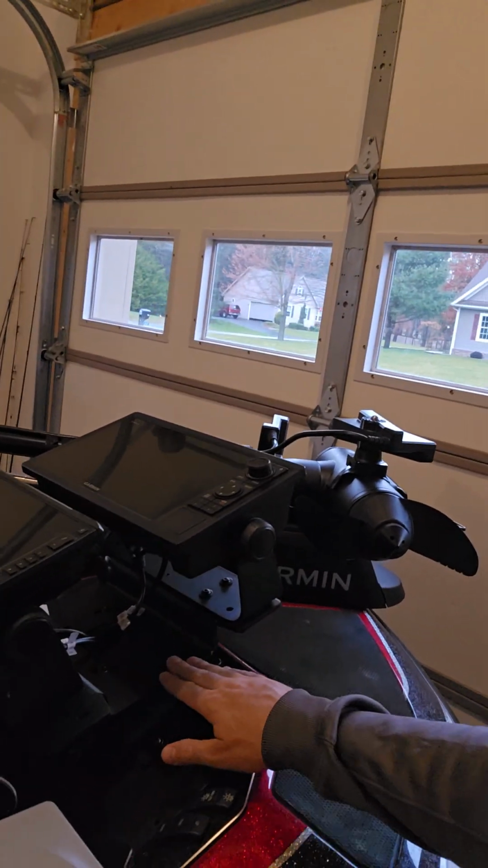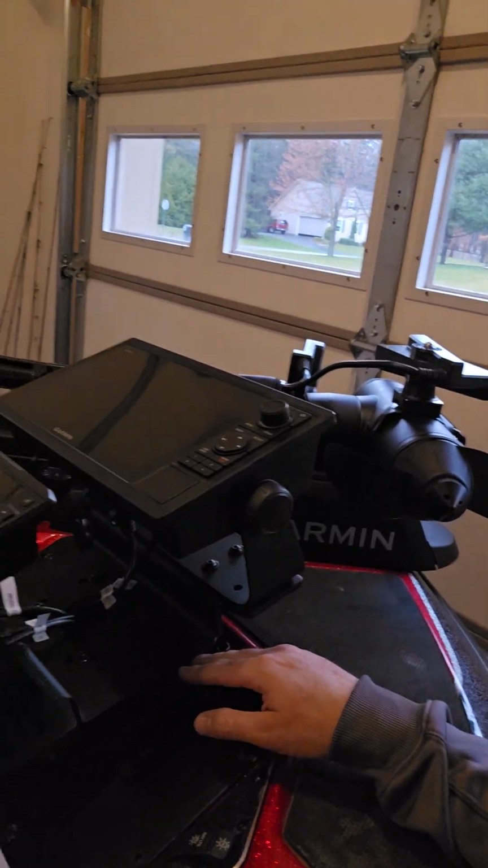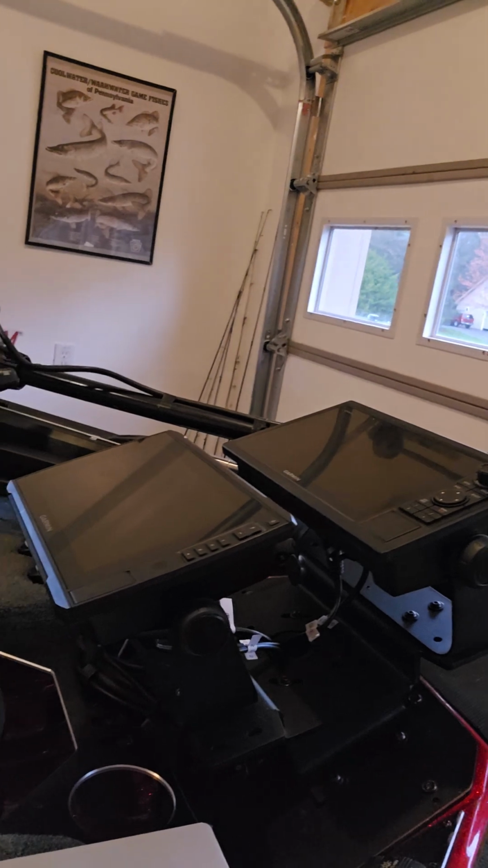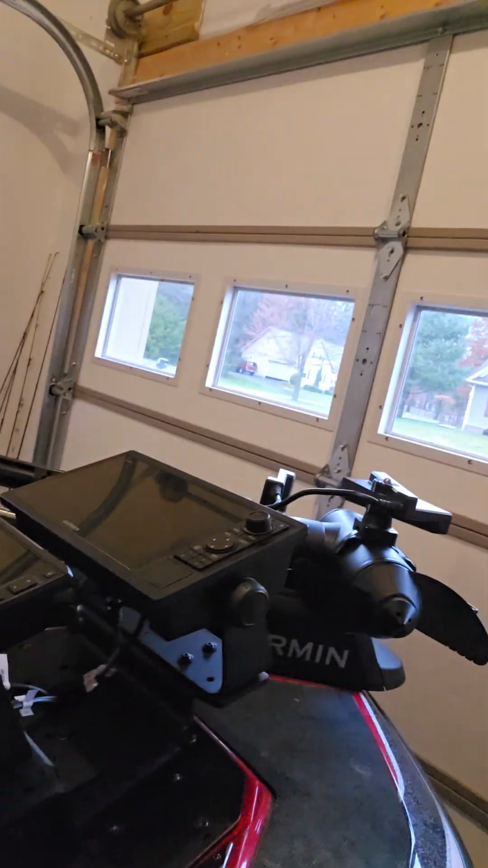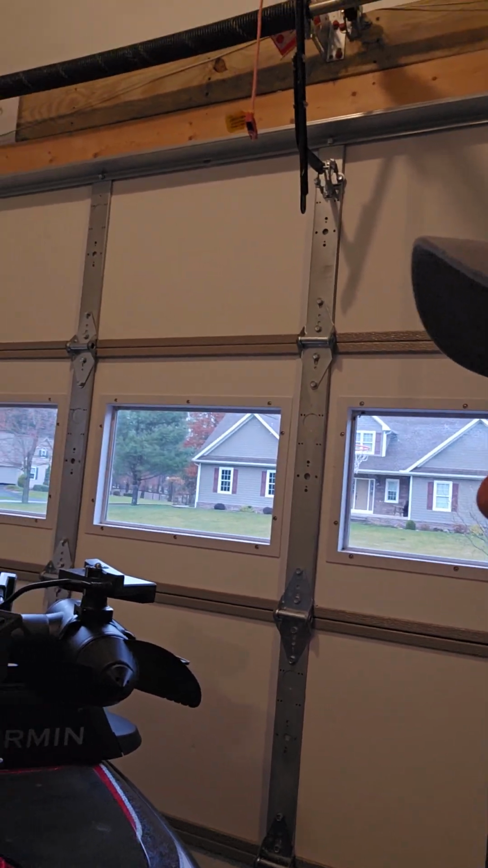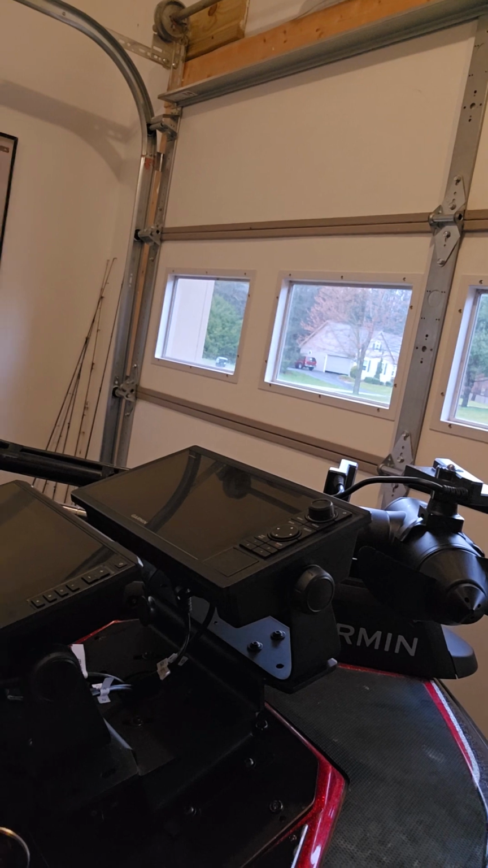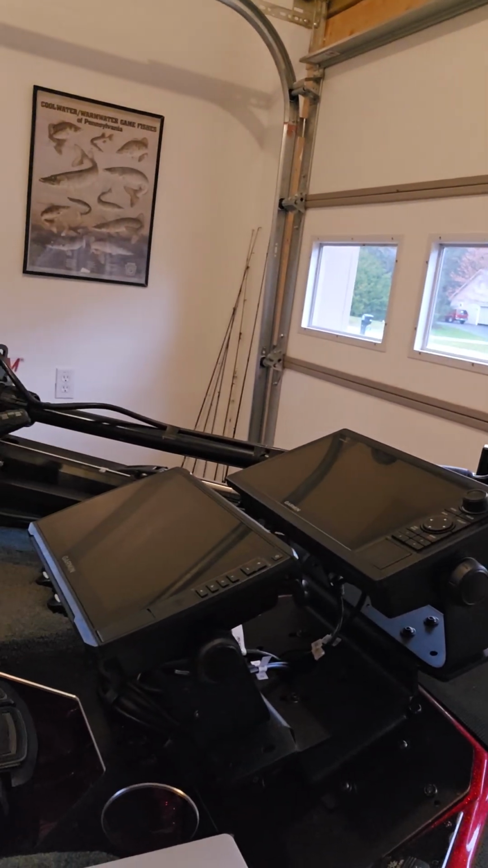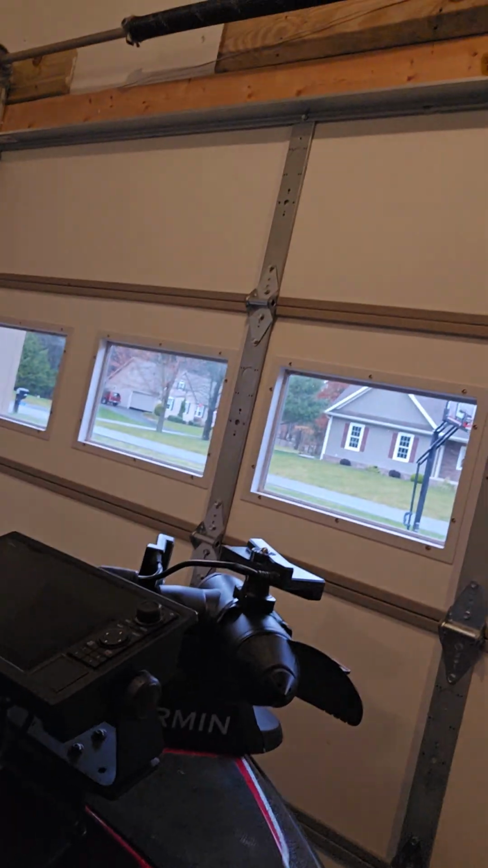This is the same mount. This is a Bass Boat Technologies mount here that I ran when I initially had the Humminbirds on here. When I bought the boat, the gentleman had it, it was a demo boat. He did have the Mega 360 on there, and I sold that and switched over. I'm running dual Livescopes here.